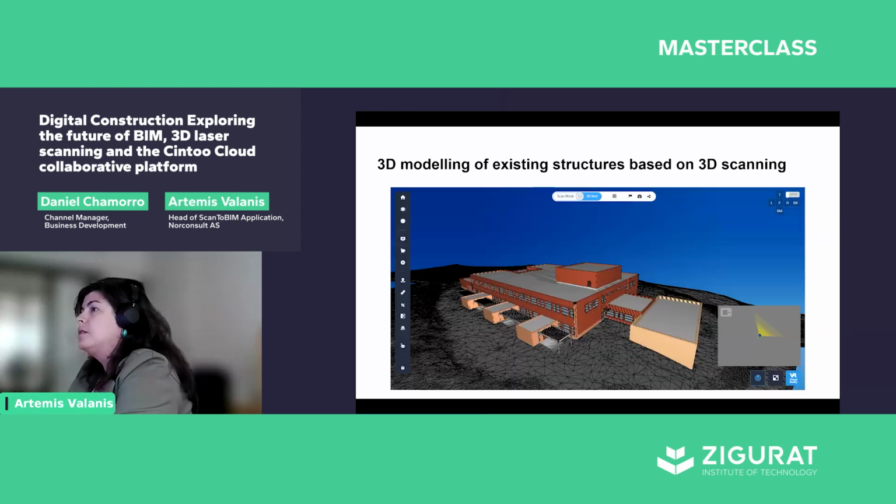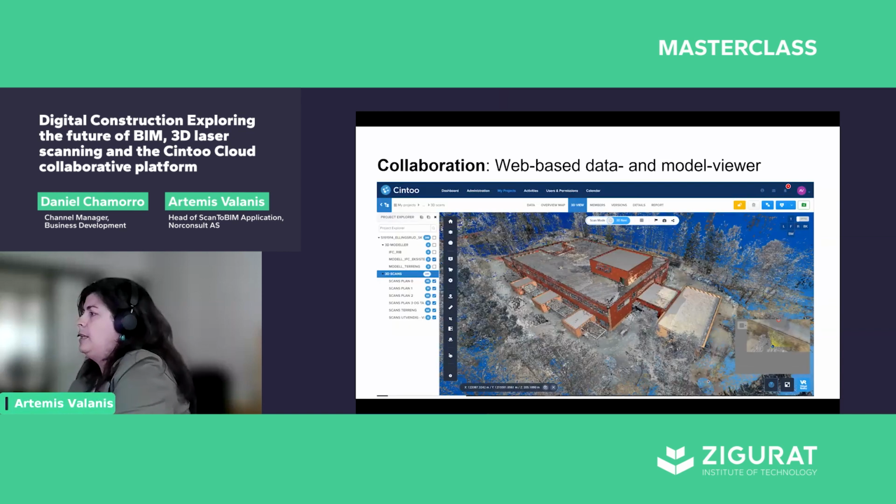All models that we produce, we have the possibility to upload them on Cintoo Cloud. And this is a very important feature for us, because in Cintoo Cloud, it is possible to view both data from 3D scanning and models. And this is something that is not possible for all viewers that are typically used on projects.